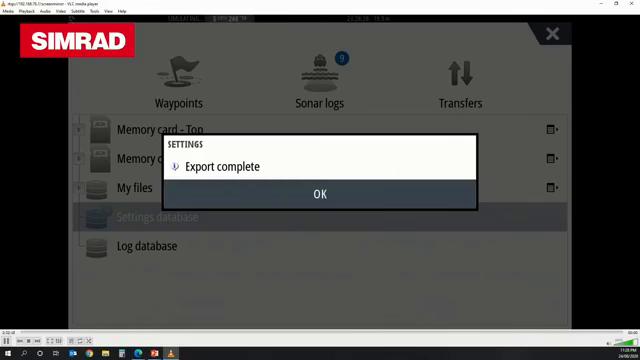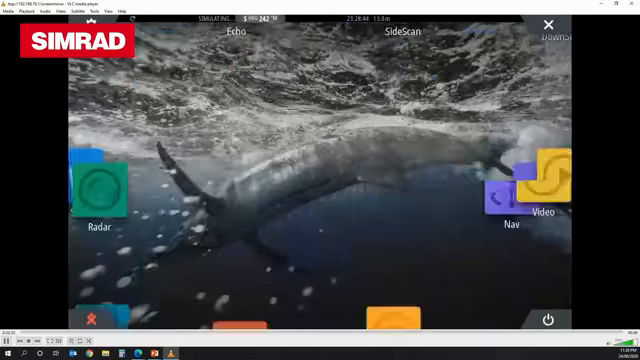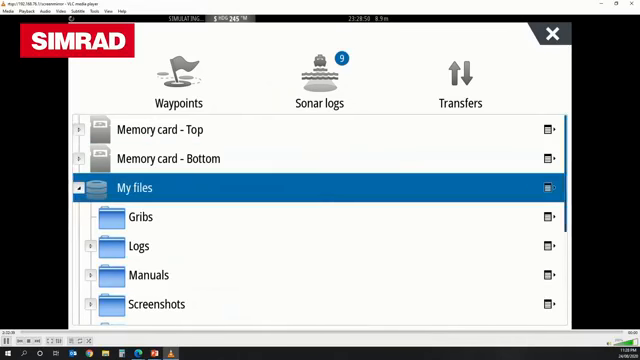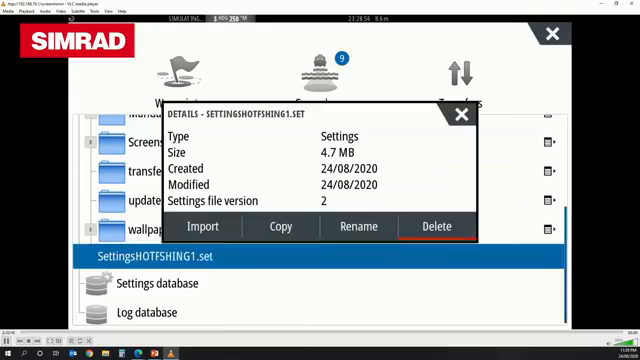You can save it to a memory card as well if you want to take it away with you. In fact, there's a number of Coast Guard units and volunteer marine rescue guys where each skipper will have their own configuration that they save. So if I want that back now, I just do the same thing. I go to my home page, scroll down to storage, choose My Files. If I scroll down, you'll see one in there now that says Settings Hot Fishing 1. I press on it and I just hit import.